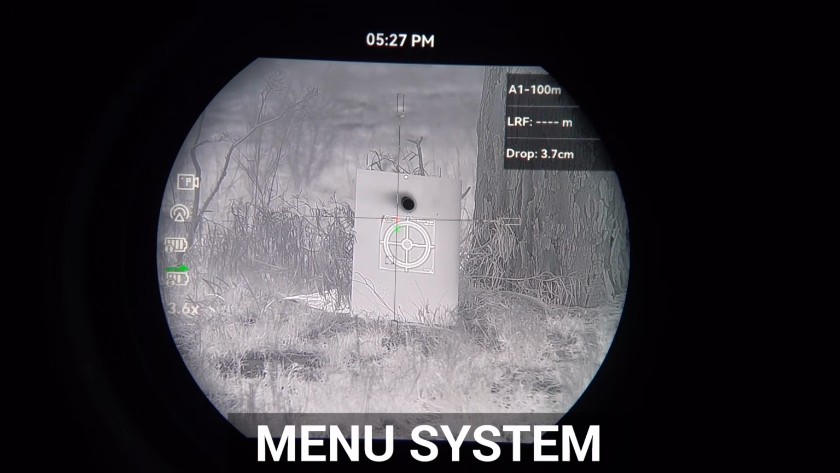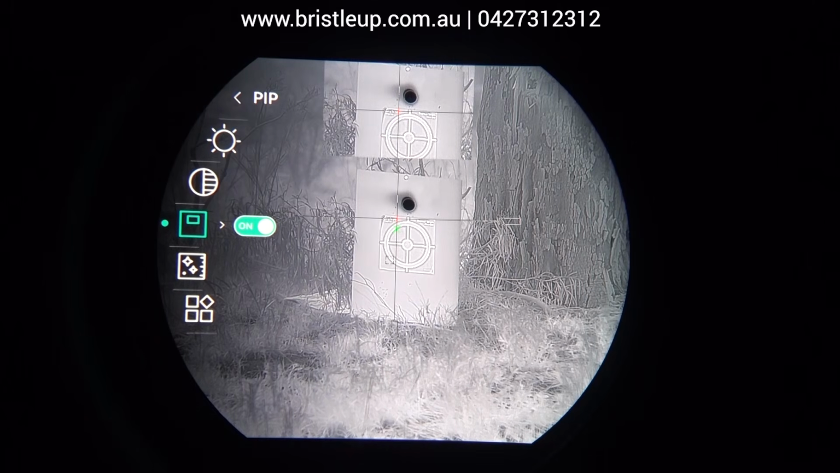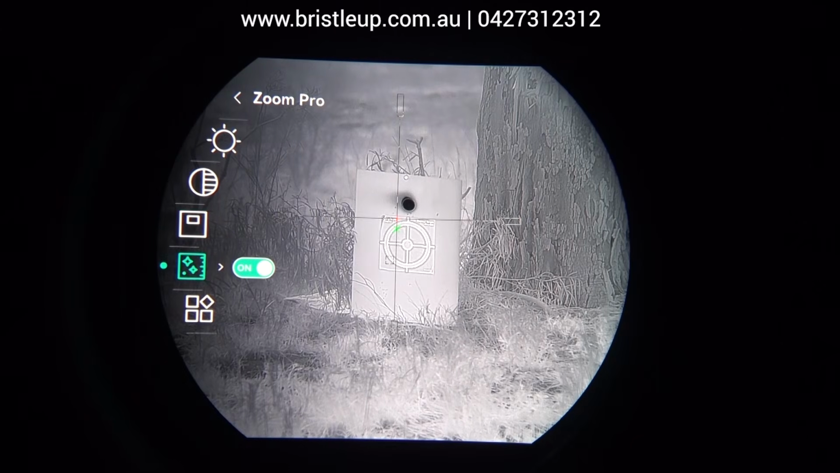Alright, now I'm going to quickly run you through the menu options. So we press and hold our palette button to bring the menu up. Now in the first section here we have brightness, contrast, picture-in-picture. So you can actually bring up your picture-in-picture mode at the top there. Okay, and then we have Zoom Pro that will increase the image quality when you zoom. So it'll do an algorithm to try and make the image look better as you zoom in. And then we have advanced settings.